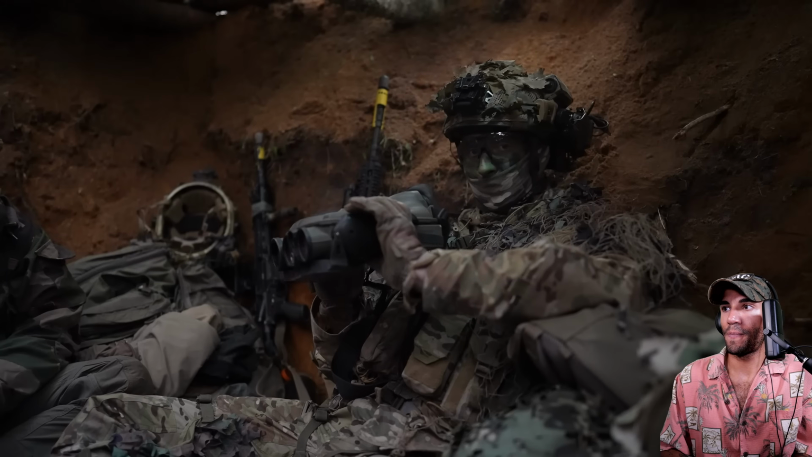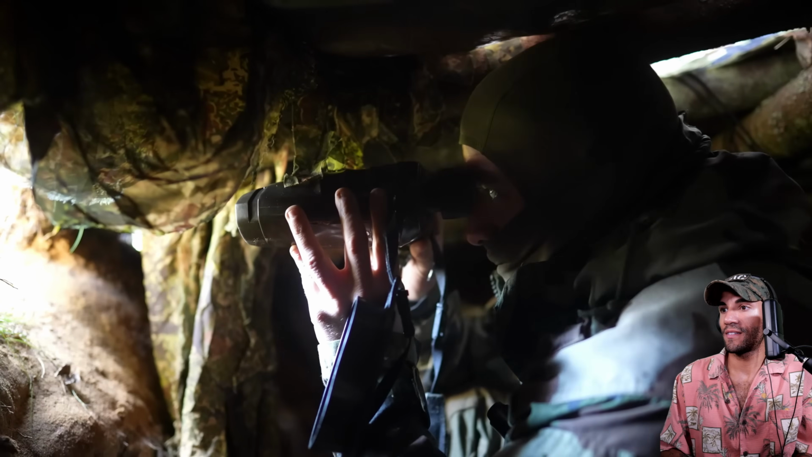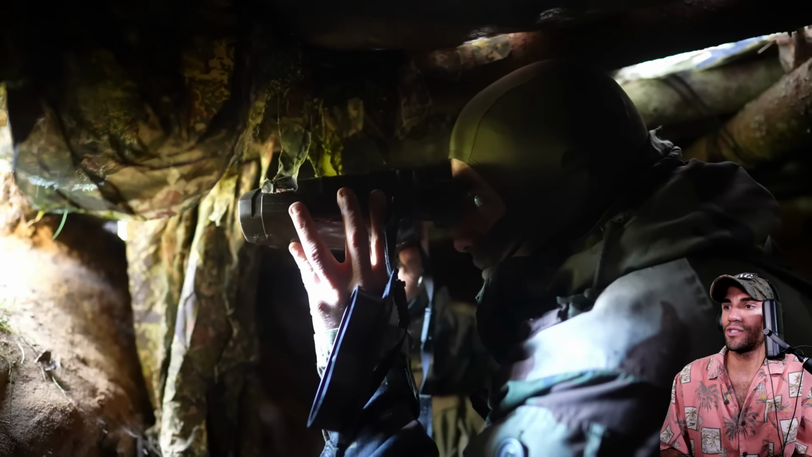It has optical zoom, and it has the azimuth and coordinates of the landing point of the laser. Calling for fire would be so easy, very useful. Just hit this grid.